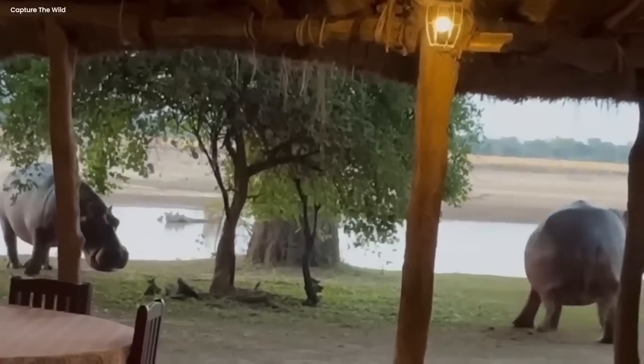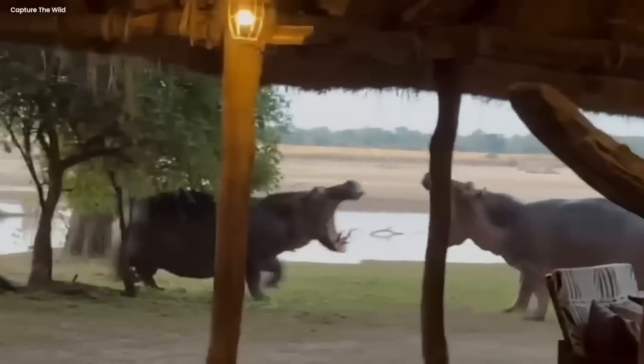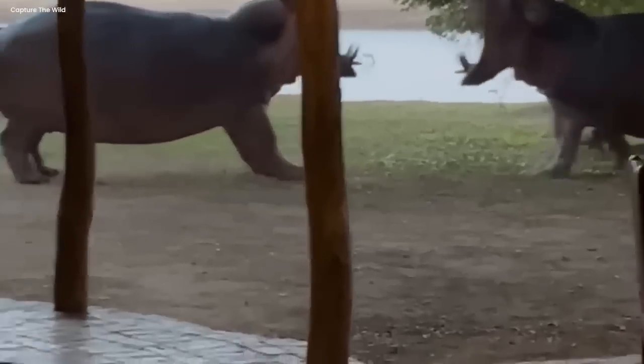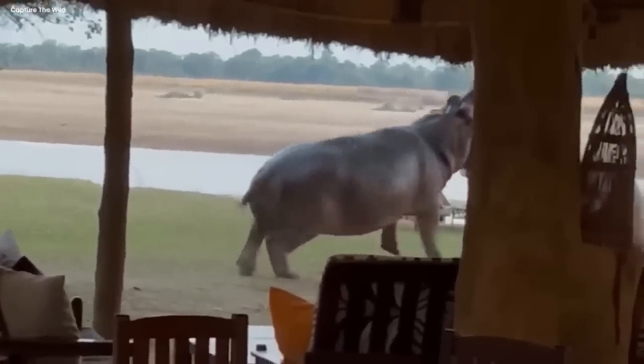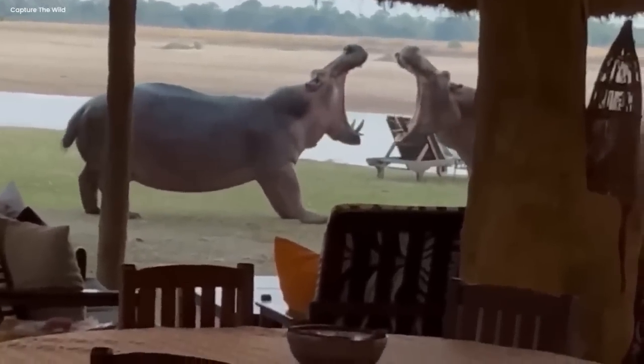Their jaws closed for a good minute, only to open again with full force as they sprinted towards each other like two savages. This brutal fight would have been a real show for the spectators, but it was pretty dangerous for the safety of animals as the hippos could get themselves killed.